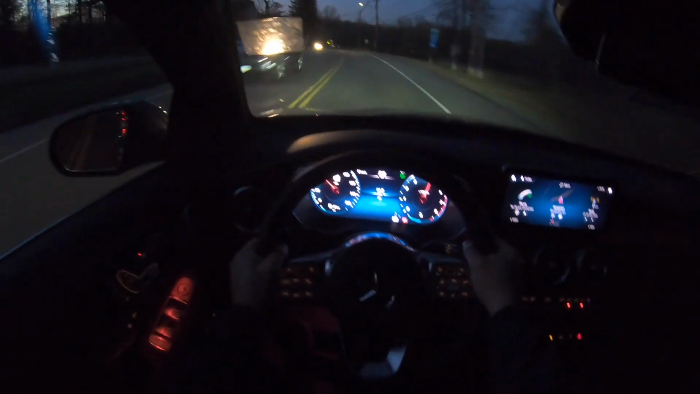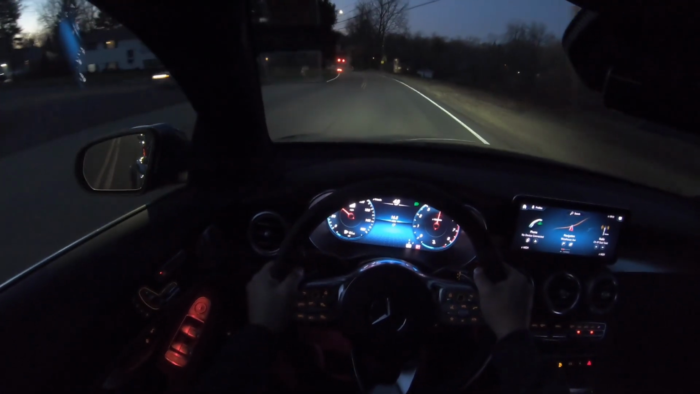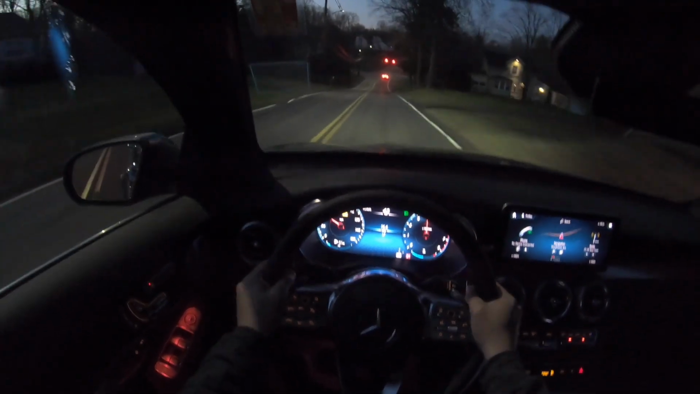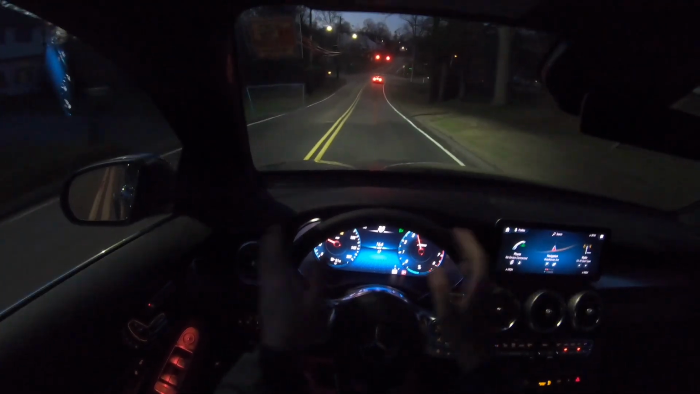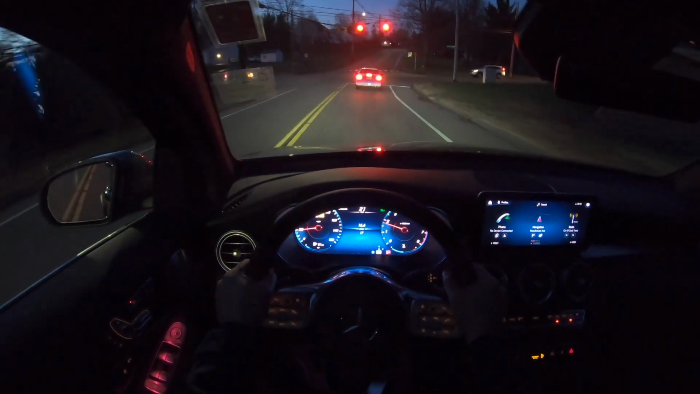Yeah, definitely this engine is very, very powerful, guys. As I told you guys, this one has the adaptive lights. Basically, they do that really nice, cool movement for the animation.